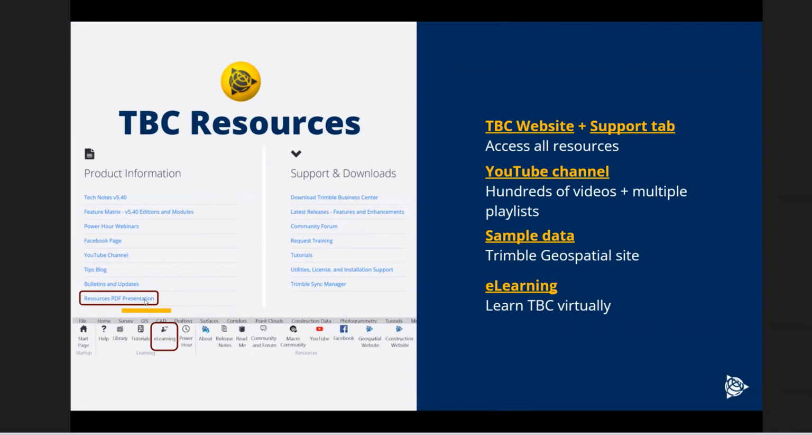We also have everything sorted out with video content by subject. So it's a big document we're constantly working on and updating.